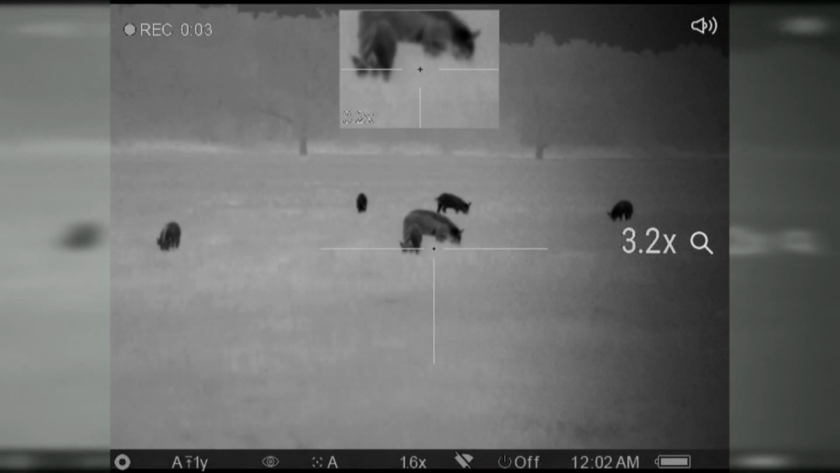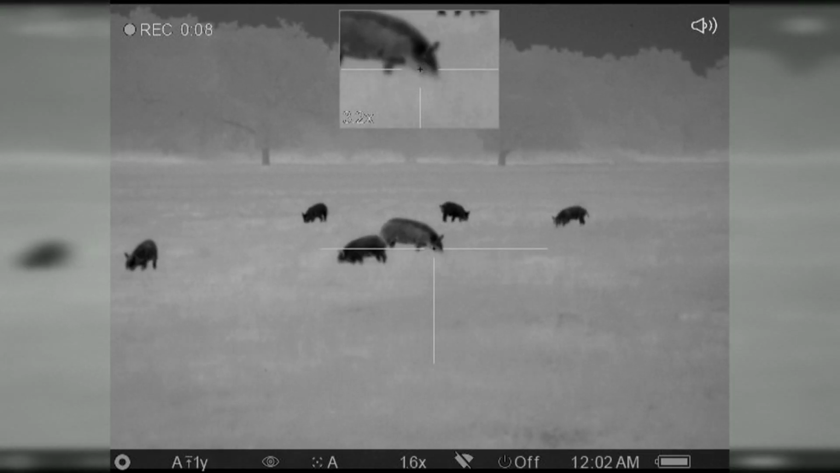I bet you if we started heading out that way, I won't be surprised if we saw more coming out. Oh, there's a whole bunch of them back here. Could be. We're in on there. All right, that's good. First stop, we've got pigs.